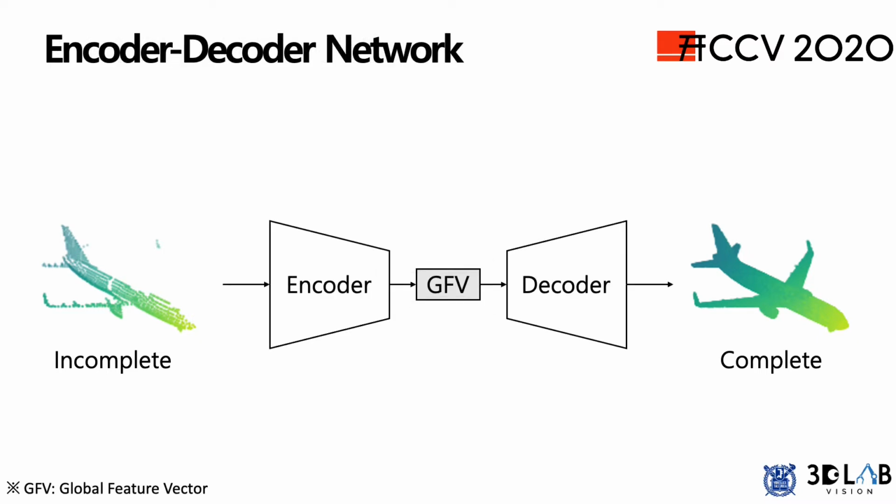Most of the previous methods for point cloud completion share the encoder-decoder structure, where the encoder projects the raw point cloud into a low-dimensional feature vector, which is decoded back to the list of points by the decoder.